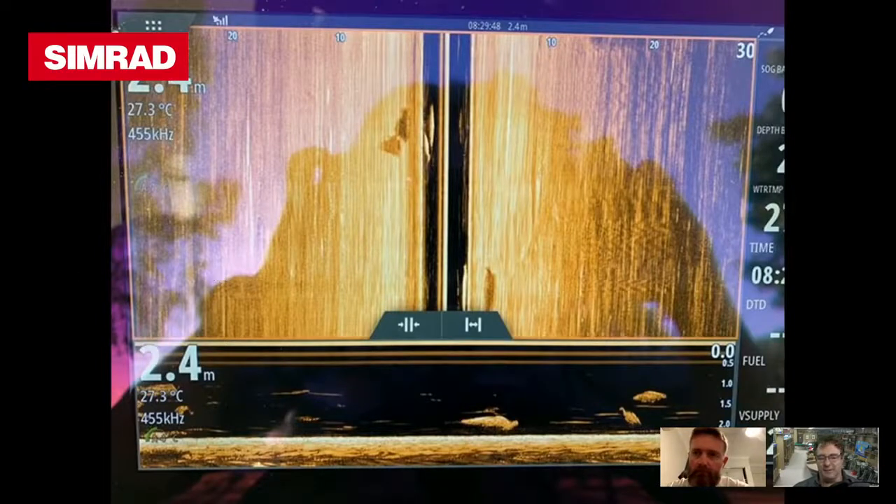Now, a slightly different one here, mate. So what's going on here? Yeah, similar as before. That was obviously in the same sort of area that we were in. You can see just on the left hand side, on my down scan under the temperature and the frequency that I'm running, there's a little bit of a bait school there. So that sort of tells me that those fish are looking at potentially little herring, small, tinier sort of bait fish. But it's just a cool shot, and it goes to show that's a pretty decent shot.